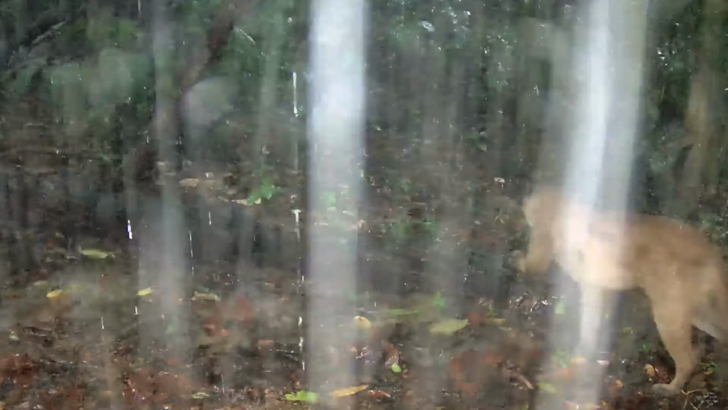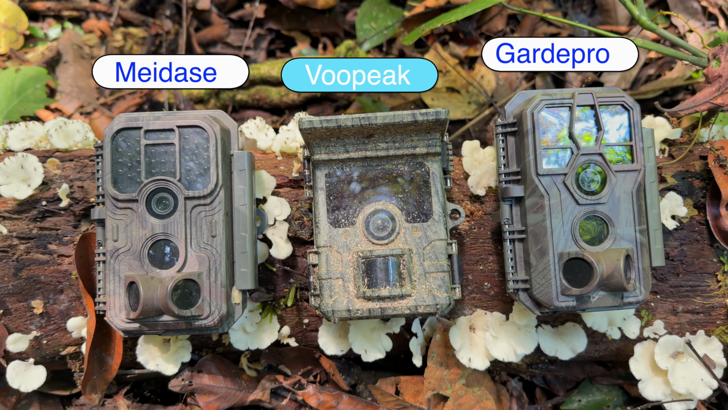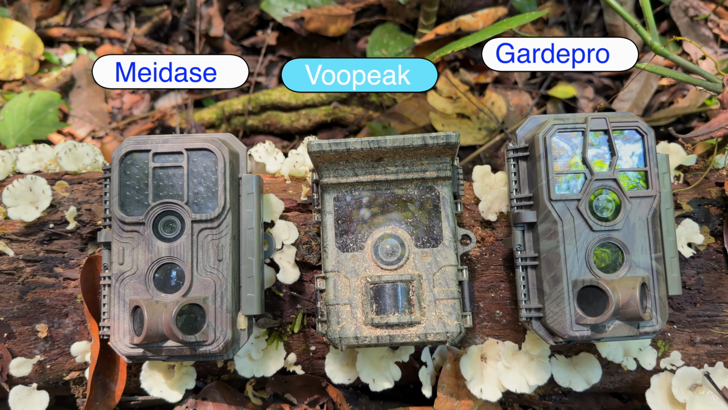The rain and humidity are nearly always the chief causes of my trail camera failures. And usually the early symptoms are the loss of the start screens and the microphones. The VuPeak, MyDace, and Guard Pro cameras all failed shortly after checking the cards. And that's just par for the course.